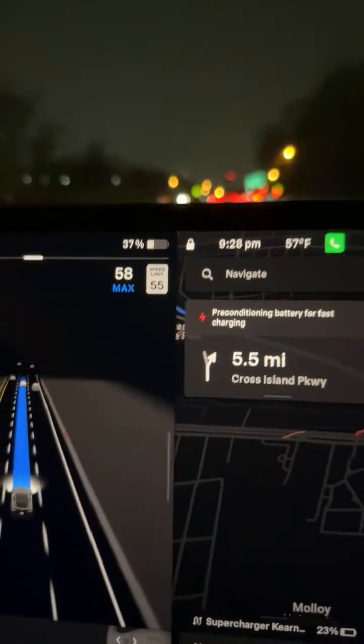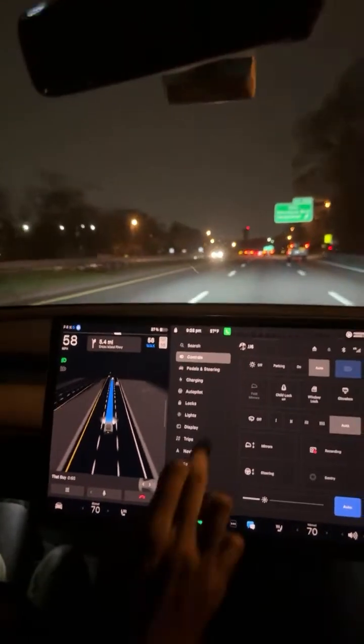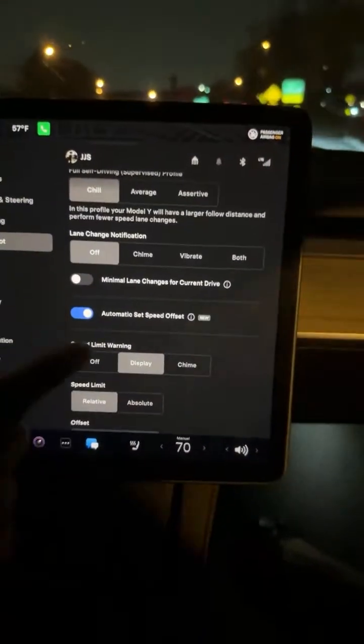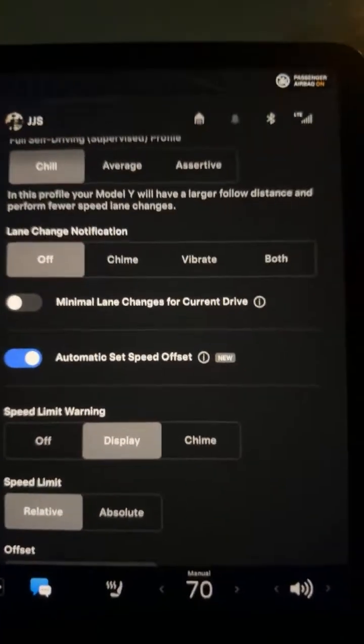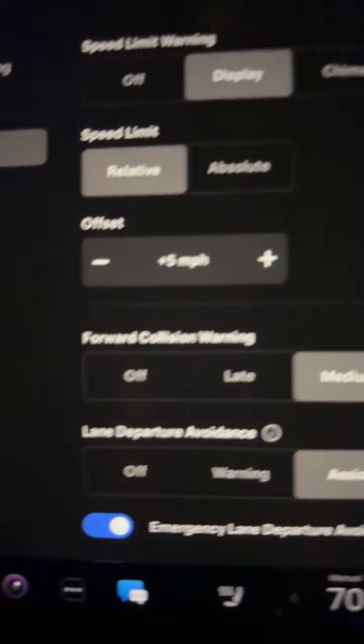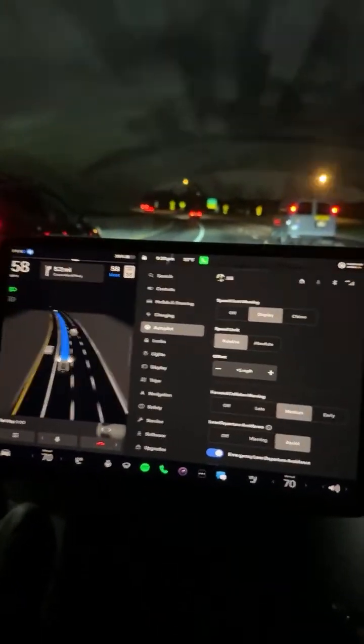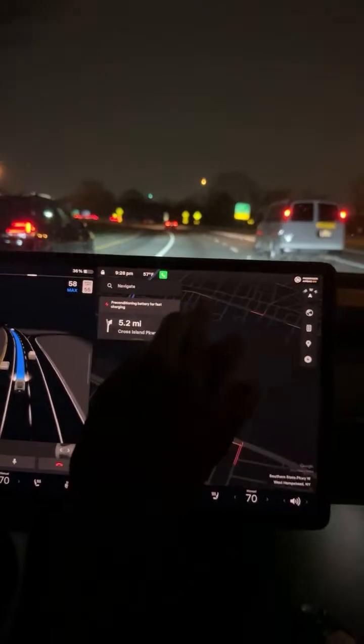Oh yeah, so with that, how I adjusted it is if you go to autopilot and then you have to turn on automatic set speed offset, and that way you can do an offset of 5 above, 5 below, or however much you crazy guys drive.